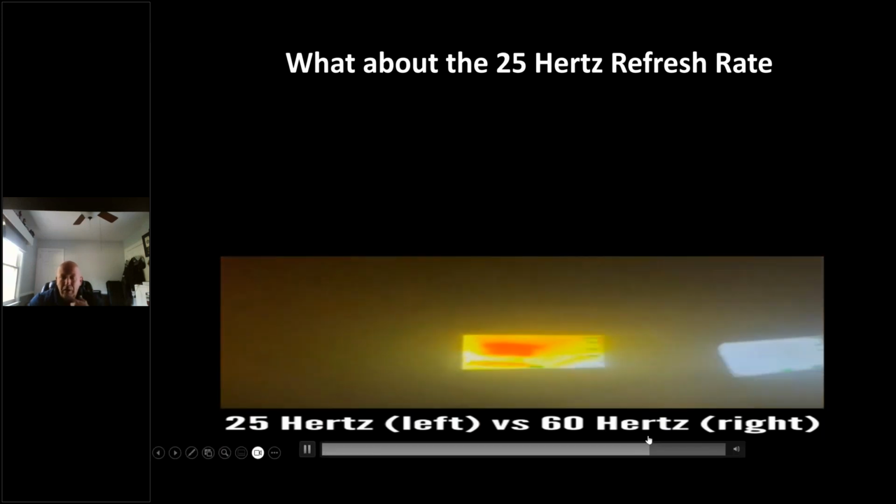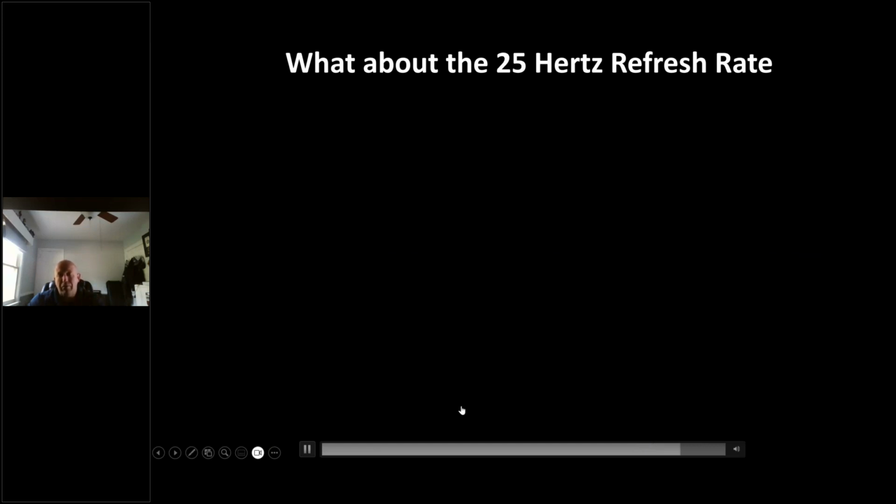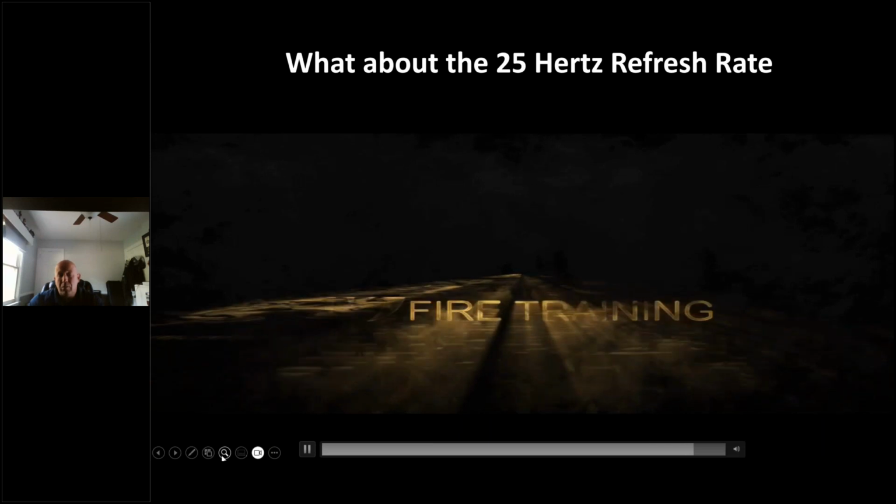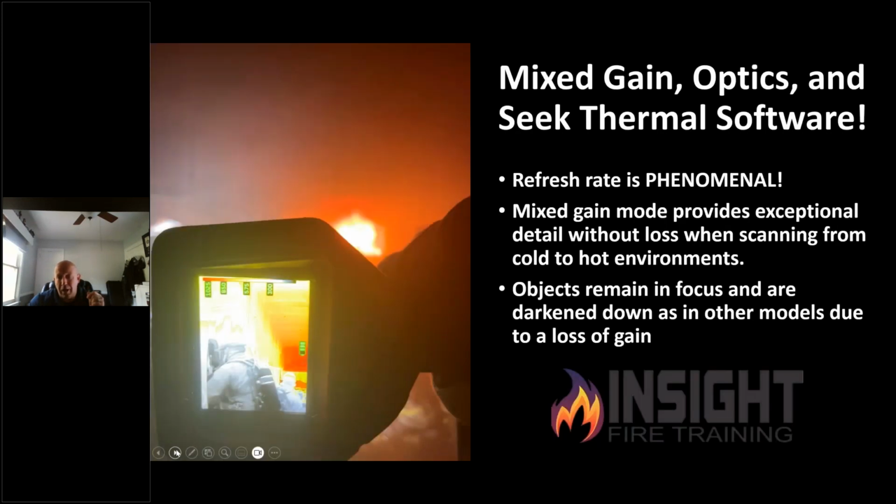You ever met a patient firefighter in a fire? Because the one on the right is somebody, if they kept on scanning, they would have missed that fire room. And that's something without training you wouldn't know. So don't buy a camera based on what it does in the day room.